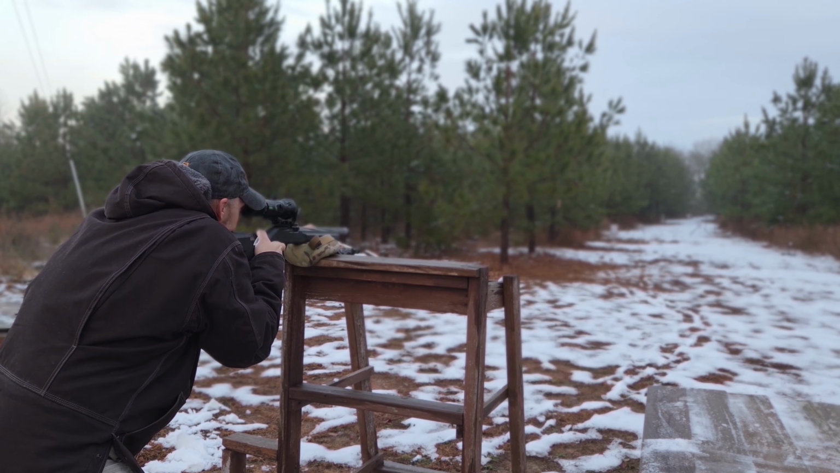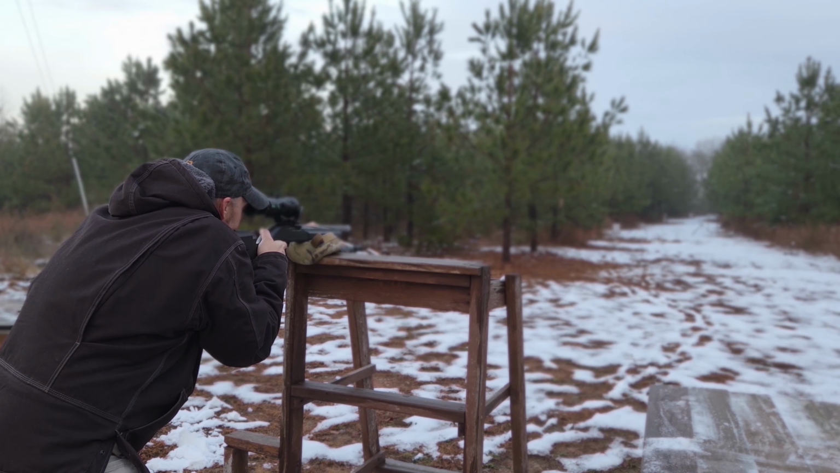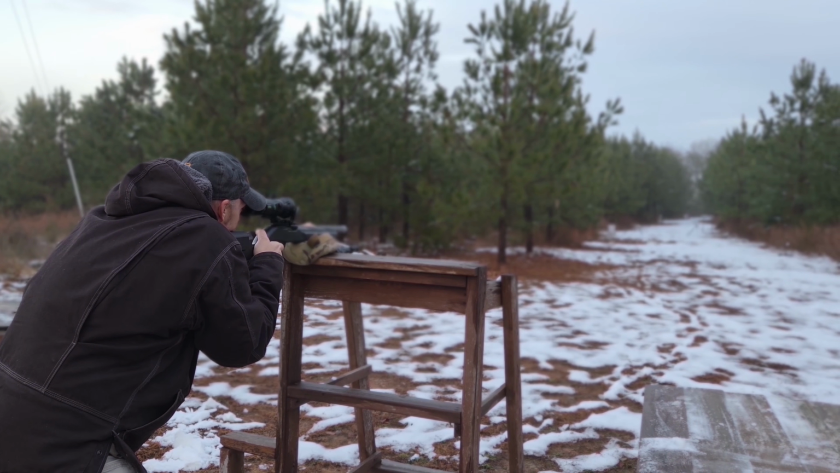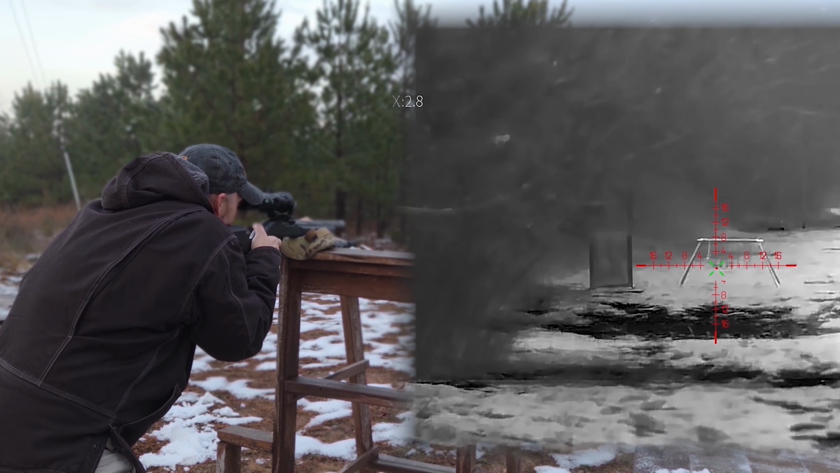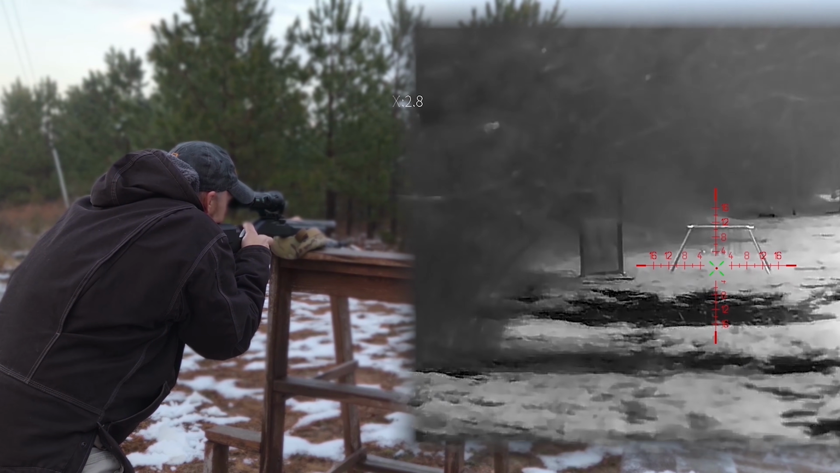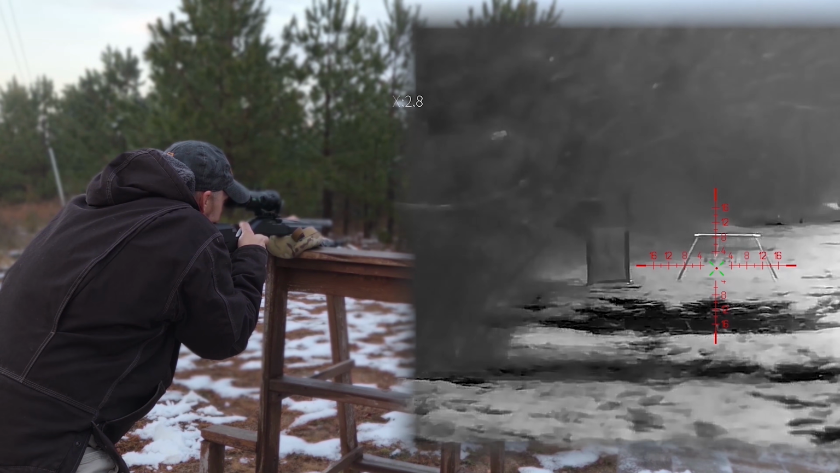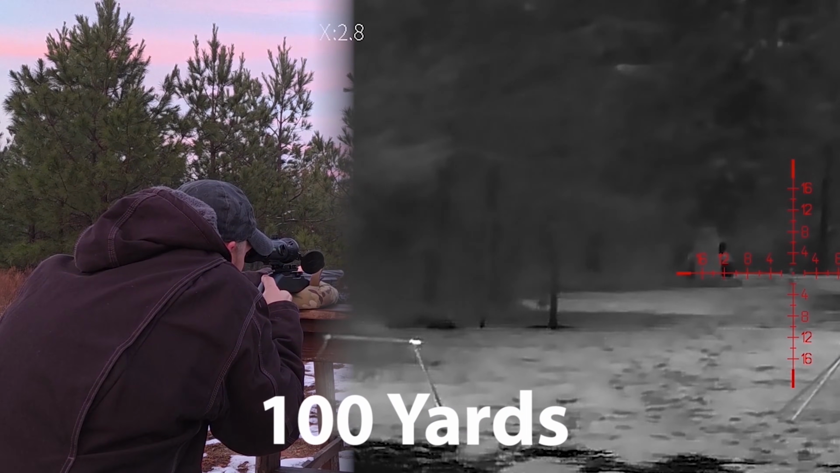What we're going to do is aim here at a 2-inch target, because you might say, well, is that really zeroed good enough? We'll see. Got it. So that's 3. That went from 2 to, I think, 1.5 inches to maybe 1 inch. Impact.